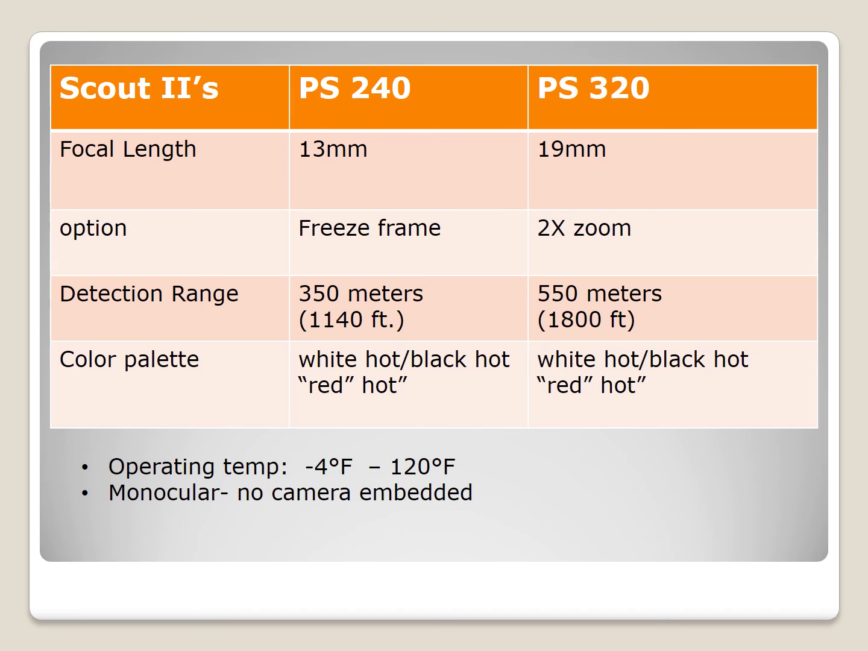Just a few of the specs about the two devices. Probably the most interesting spec, in my opinion anyway, is the detection range. So the 240 can detect a man, that's what the detection range is, out to 350 meters. The 320 can detect a man, again standing in an open field, out to 550 meters. That is a long way off, but definitely for any nighttime endeavor, these are a huge advantage. This is really enabling technology we were fortunate to have donated to us.